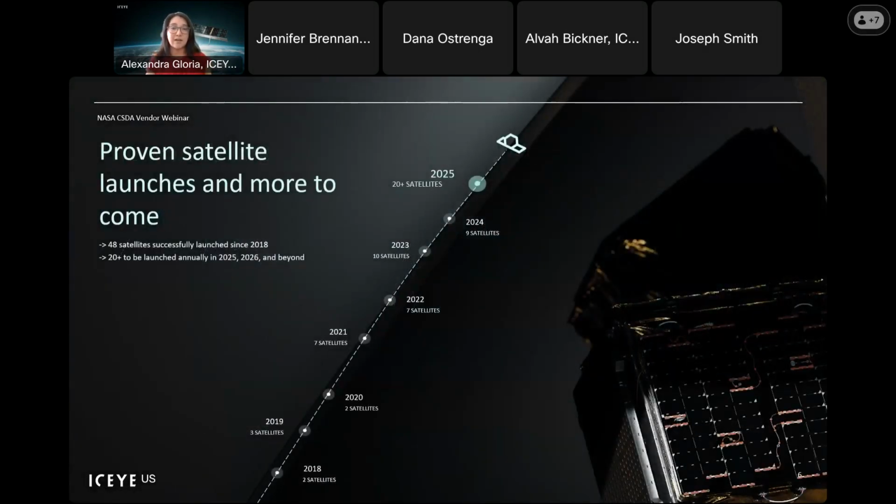ICEYE has a proven track record of having multiple launches successfully put up into the sky. We started off, as I mentioned, with 2 in 2018, but now we are at 48 as of March of 2025. So how did we get there? 2018 with 2, then we had additional launches in 2019, bringing us to 5 total. We had our most in 2023 with 10 being launched. And last year we closed out 2024 with 40 total launched. And now we're on track to launch an additional 20 this year.